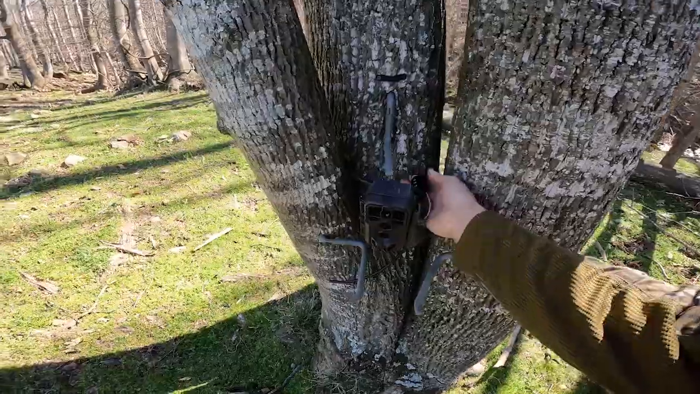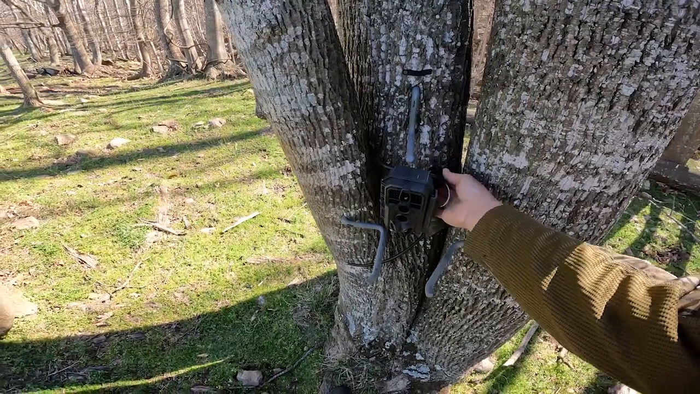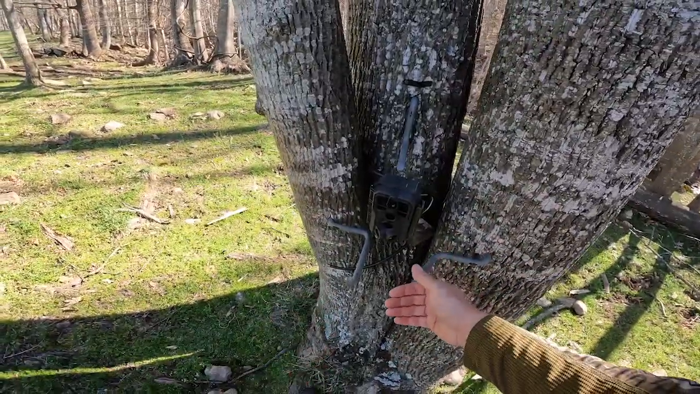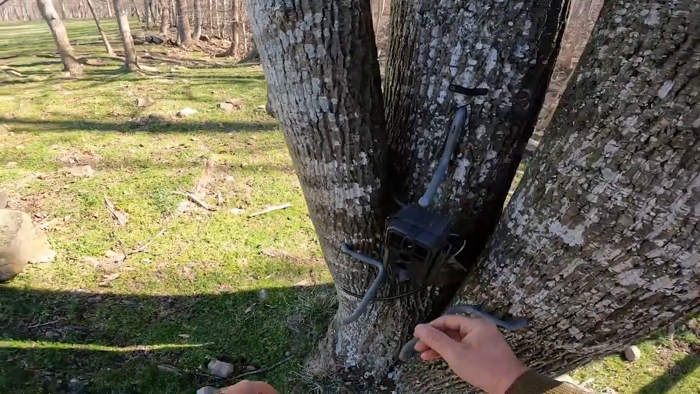All right, so these are the little locking mechanisms that I use, little combination locks. You don't have to carry a bunch of keys. You can just tuck it in behind there. It's low profile. The camera's actually angled just the way I want it.